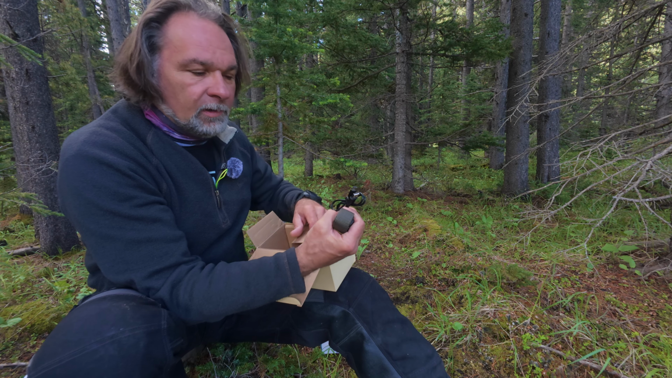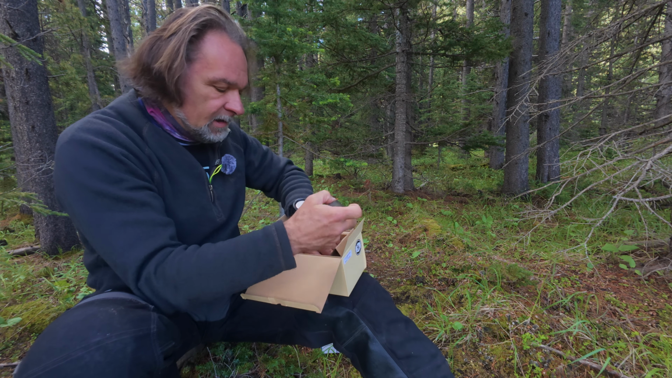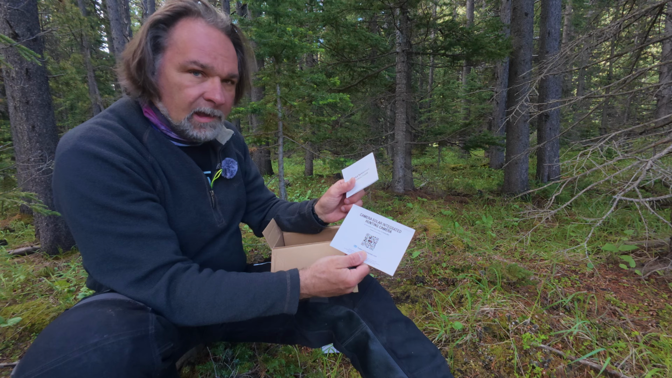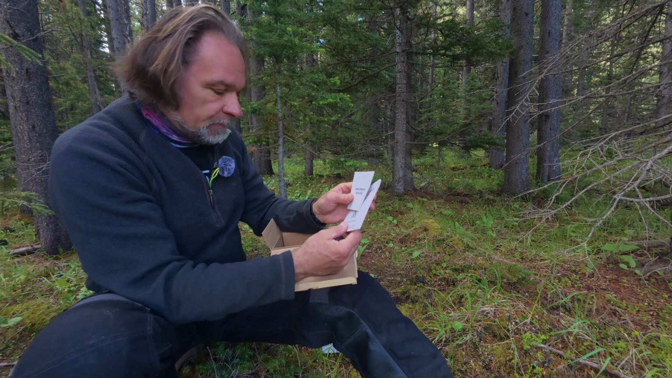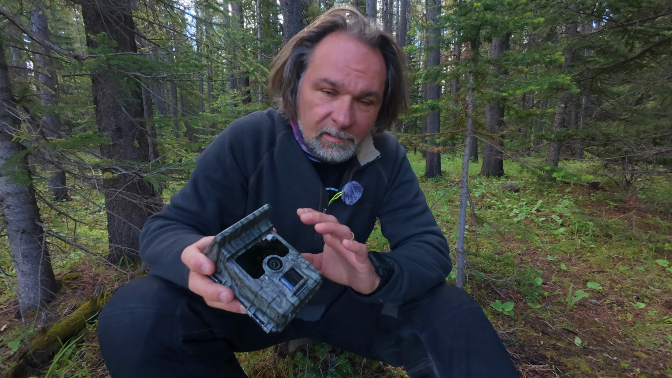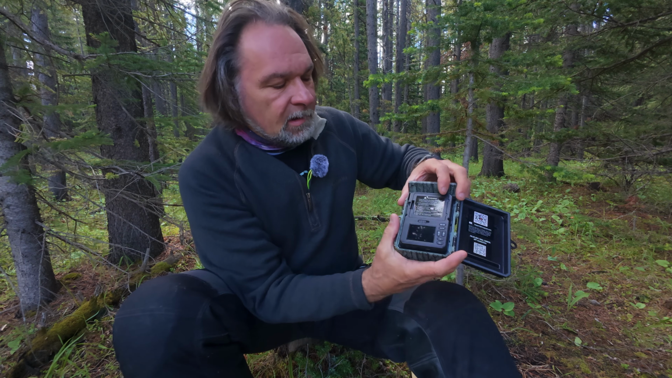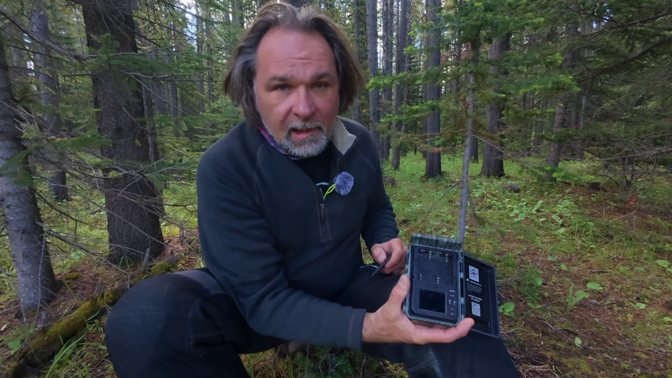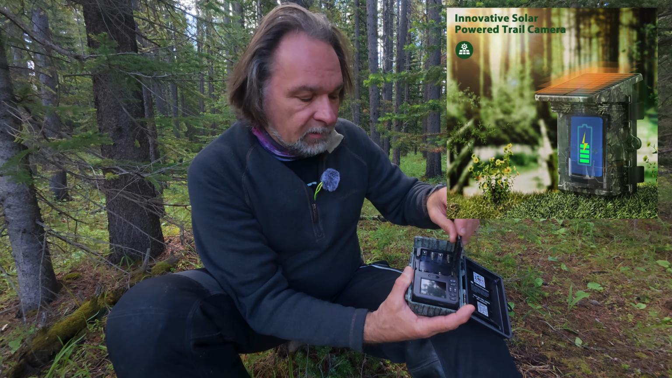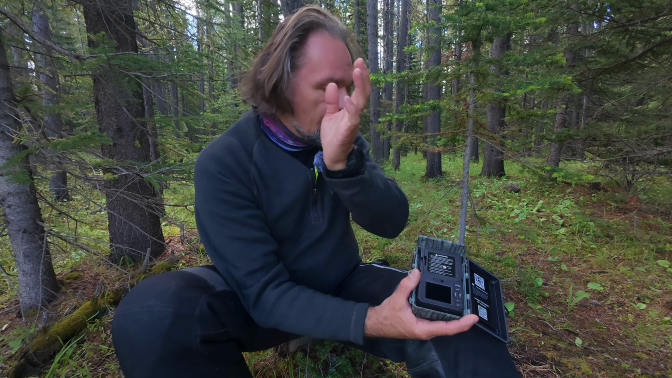So that's the camera itself, what you get in the box. You get a USB Type-C charging cable and a strap to attach it to the tree, and not to forget the instruction manual and warranty information. The build quality of this camera is very good, they've been using pretty decent plastics, and this camera can actually be triple powered, so all you need is 4 AA batteries to extend the life of your camera if you're leaving it for a longer period of time.